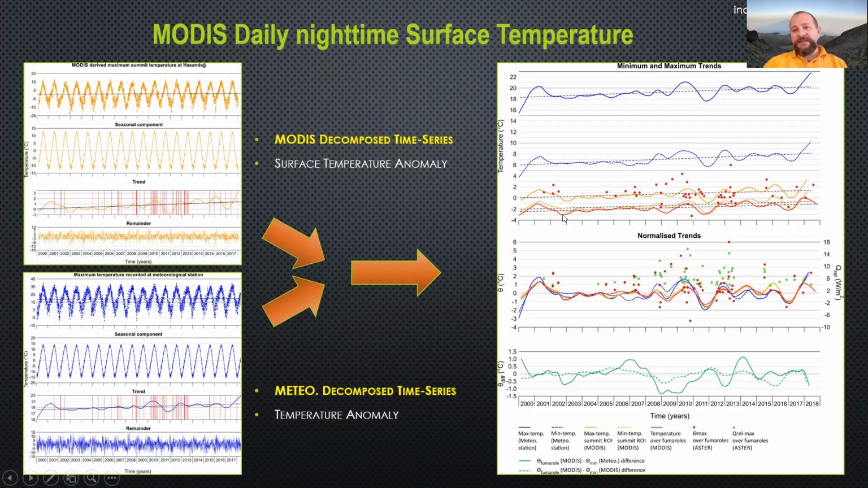Here we normalize the trend data, compare them with each other, and take the difference of them. Here you can also see the surface temperature anomaly and relative radiative heat flux calculations from ASTER images on dots.